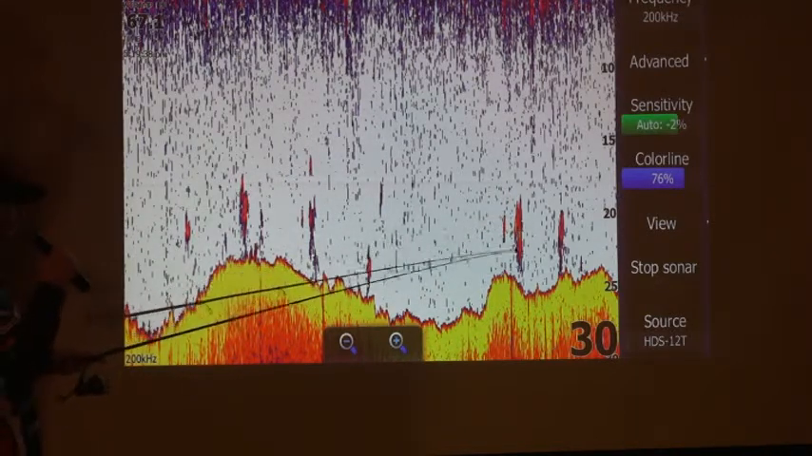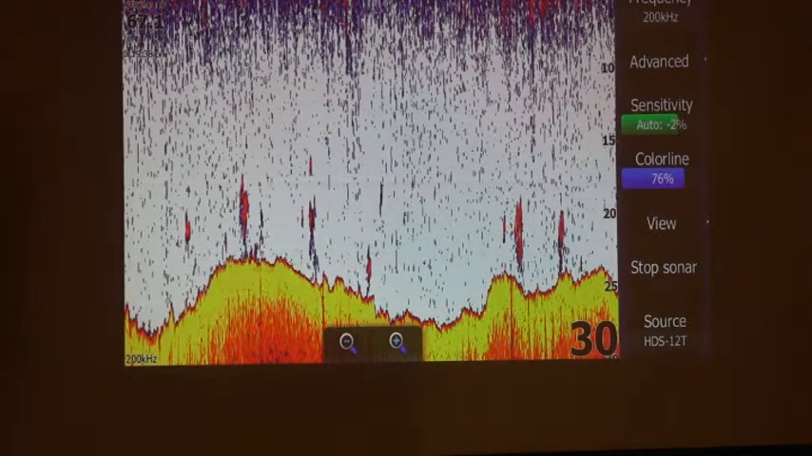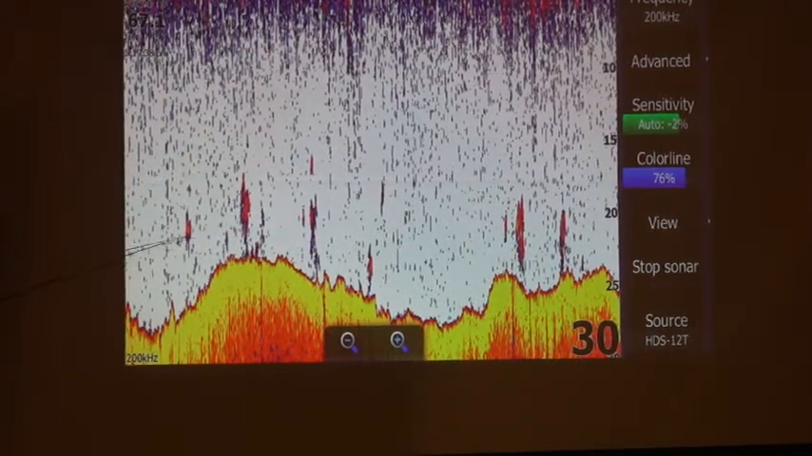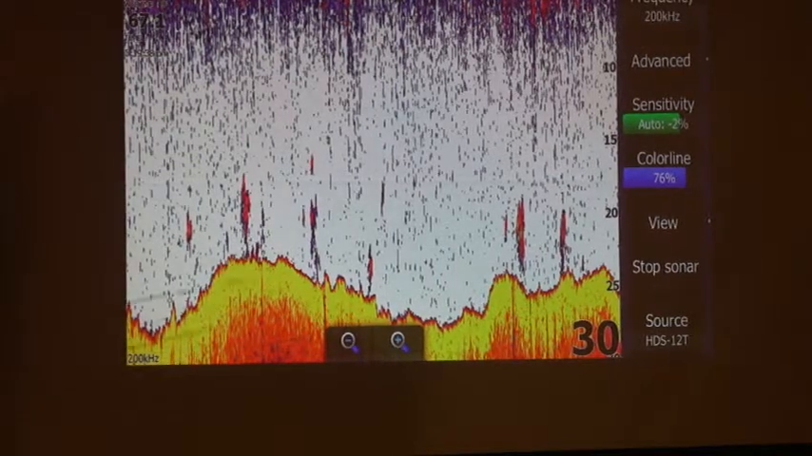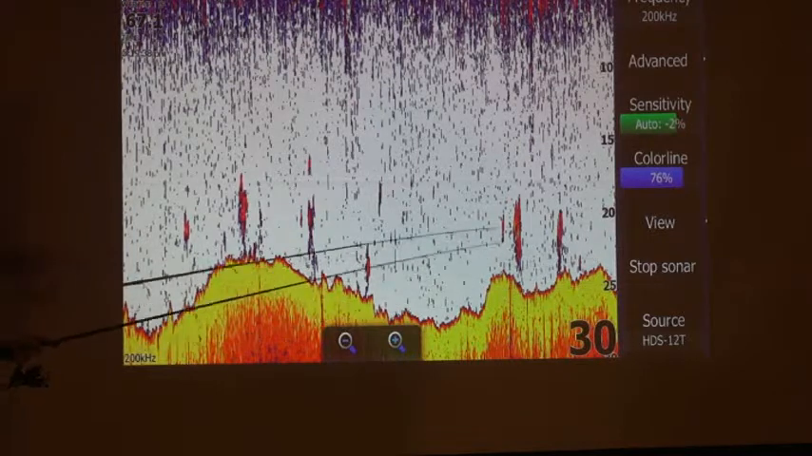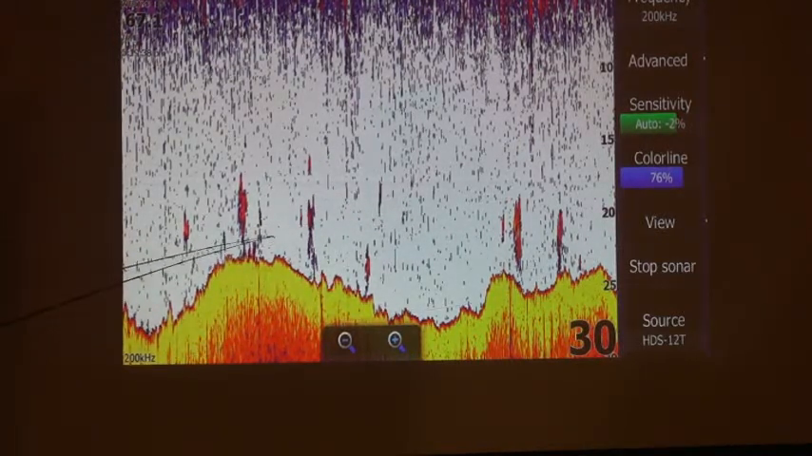But this is just basically a pack of fish that are down there. You got a few of them that are split up over here, but I don't know, for whatever reason I'm at -2, so these fish should have showed up a little bit better. Maybe they're off to the side of the cone, but this is another example. It's showing me these fish are slightly off the bottom. So right away I need to keep my baits up a little bit higher off bottom than I typically would if they were relating to bottom.